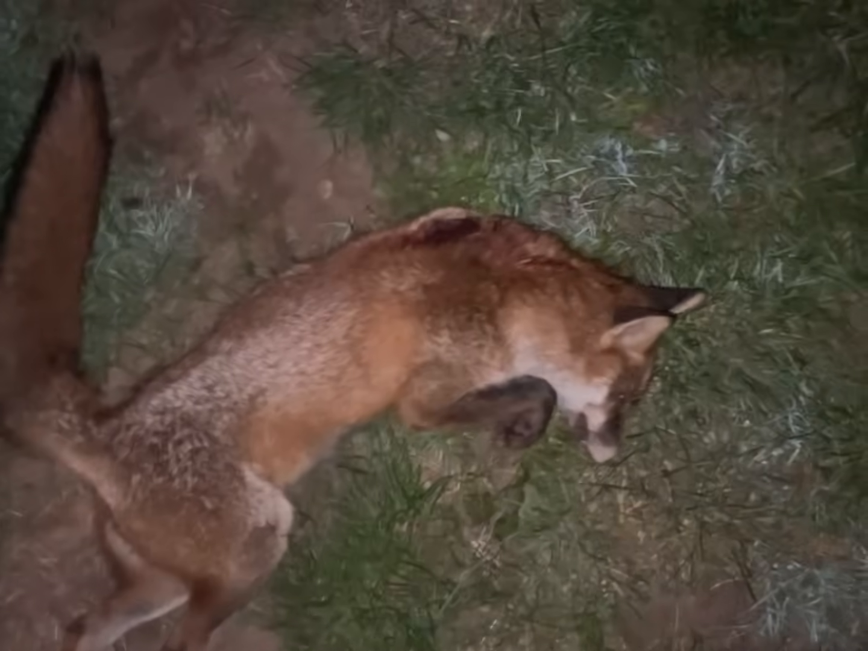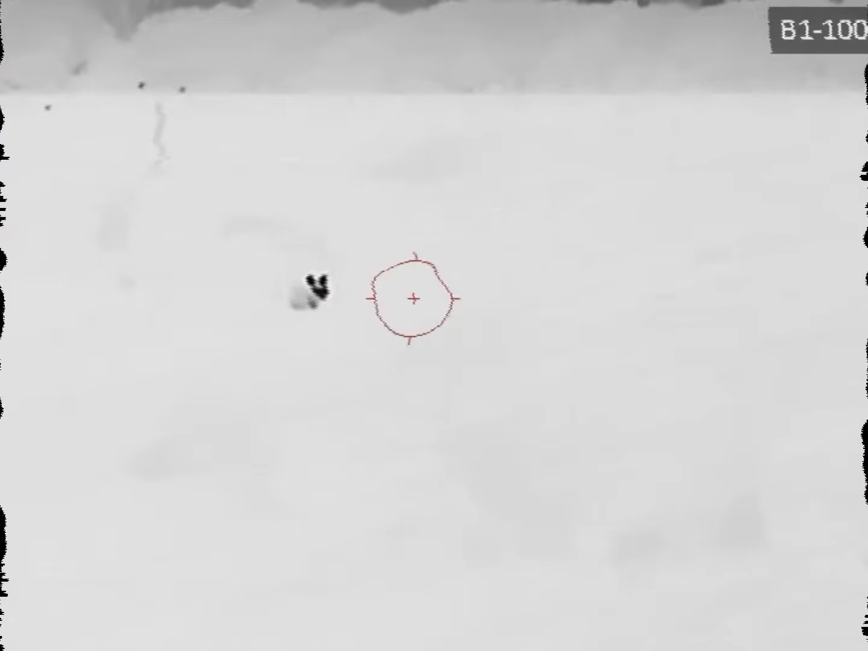So that's the first fox there for the night. The second shot was on the money, smacked him, but the first shot was a little bit too far back. But yeah, big dog fox. Let's go get another one.